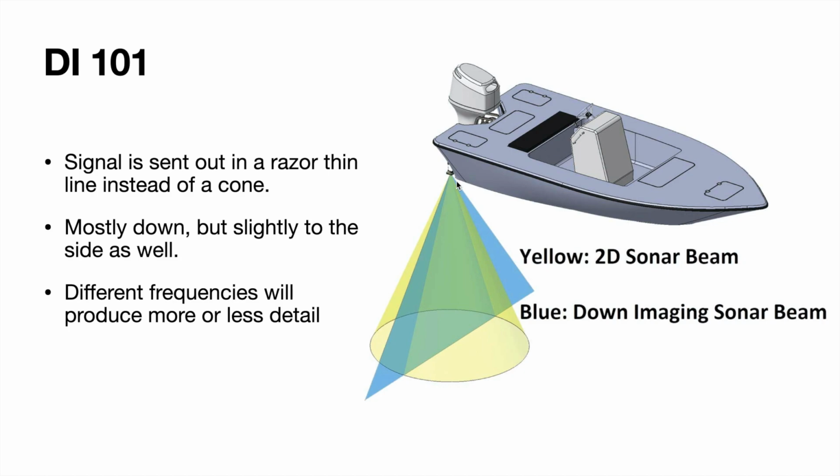The way you need to think about this is it's mostly capturing directly what's underneath your boat, but is also getting out to the sides just a little bit. Not much, but I'll go over that in a minute of how that can benefit you.